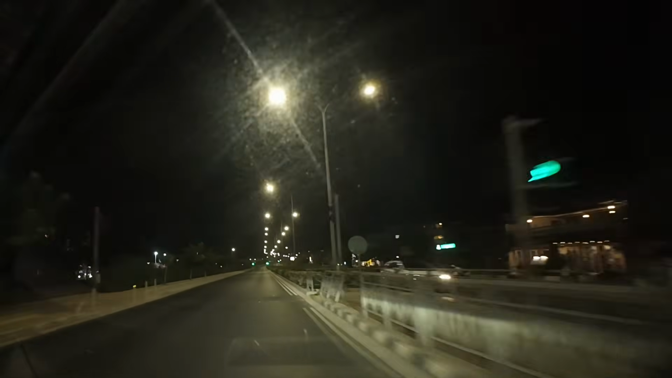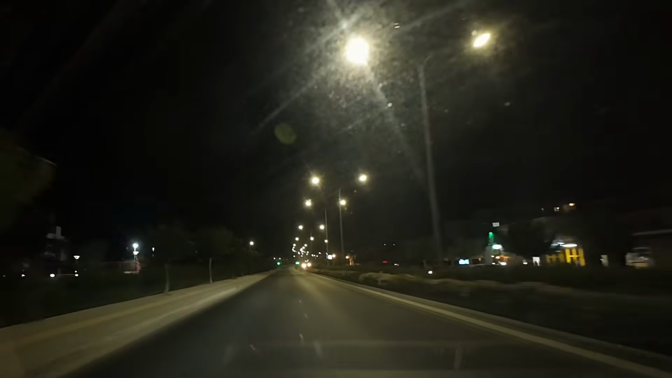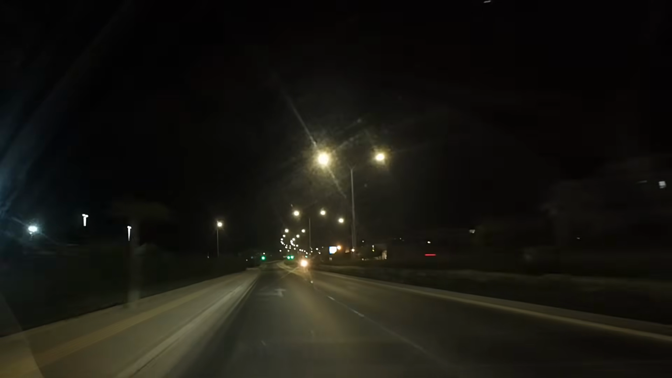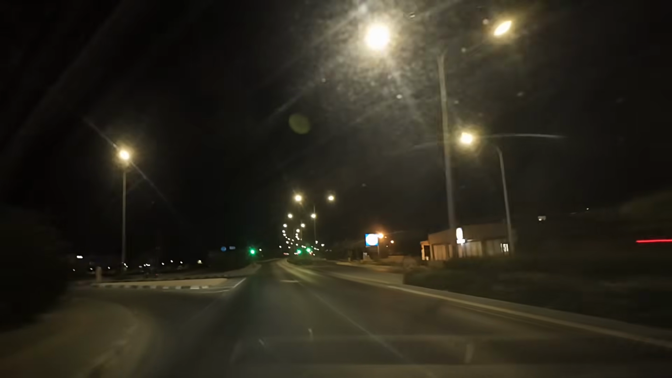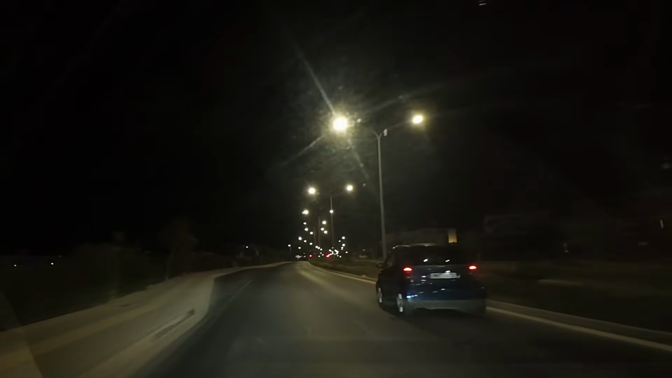There was a woman in a Tiguan with a daughter in the back who was on my left-hand side, and she again pulled forward. It's one of the few times I've been really pleased that I had an automatic, because putting it in gear would have been hell. Going past a Lidl on the right-hand side, which is actually my destination that night.